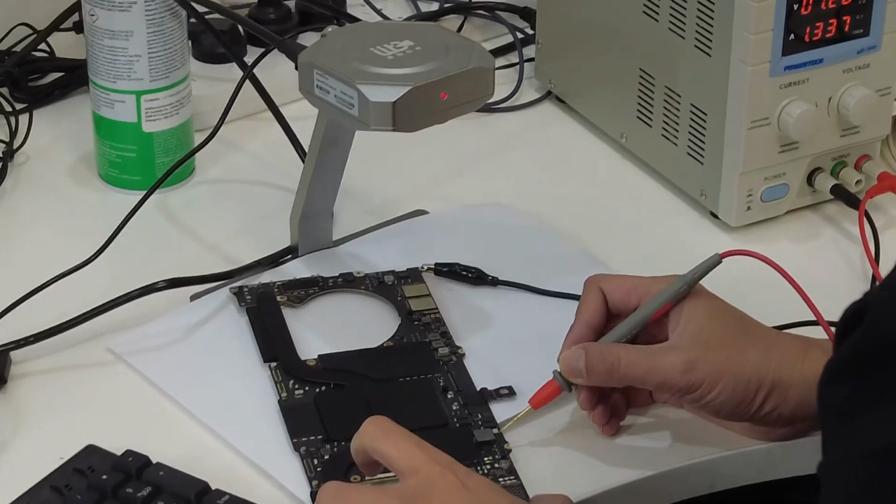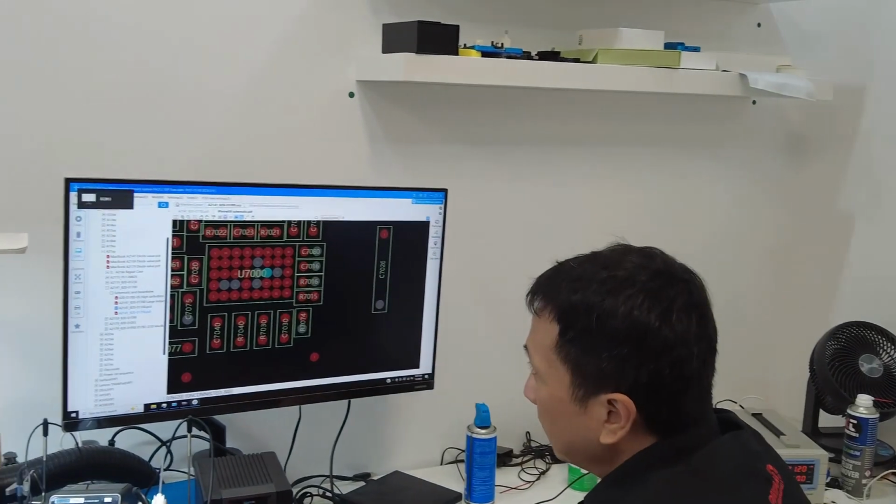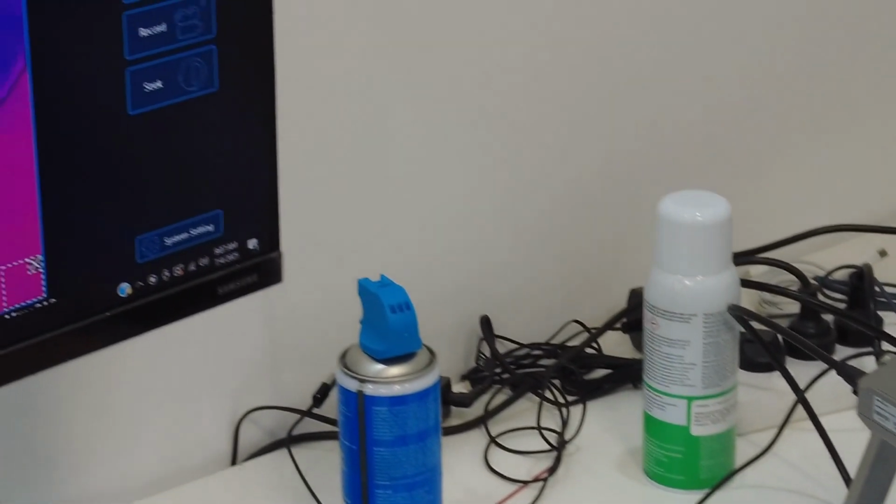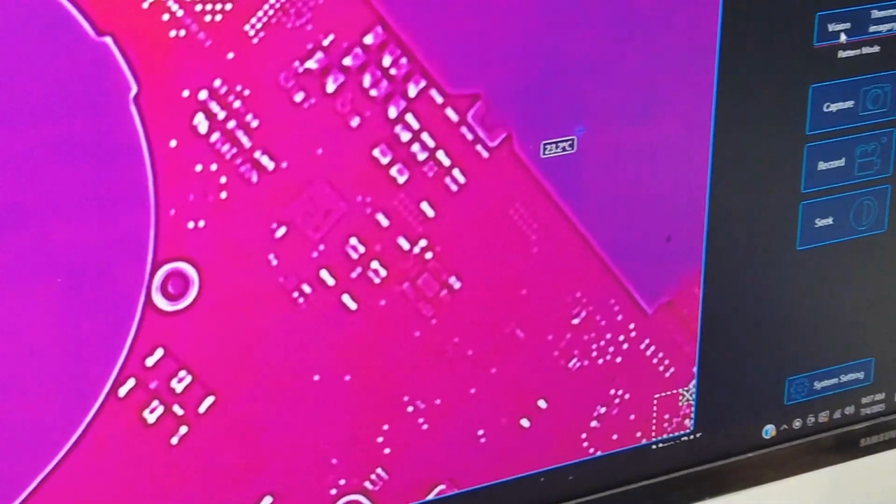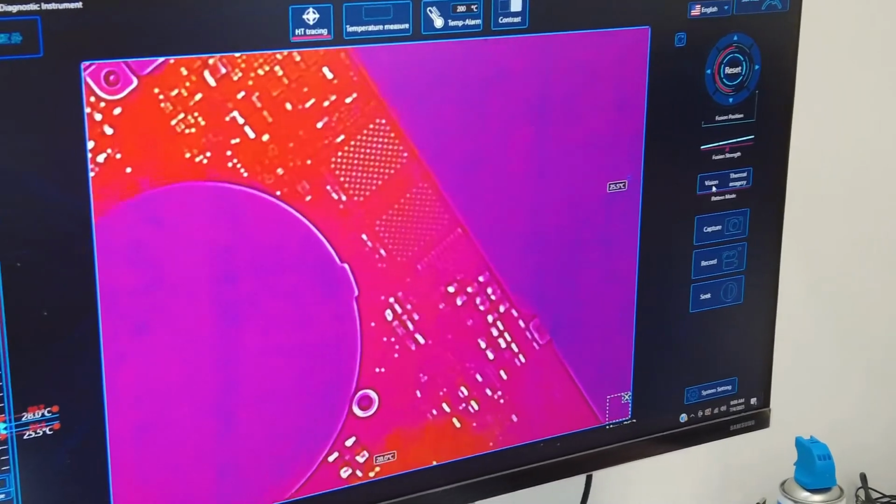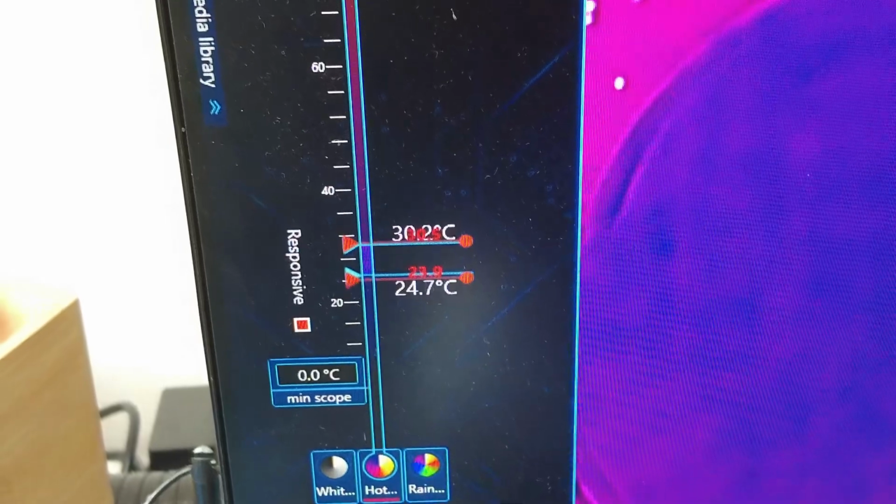He carefully injected 1 volt into the main power rail instead of the normal 12 volts. This technique is called voltage injection, and only experienced technicians know how to use it safely. As he monitored through the thermal camera, I watched the screen light up with heat signatures. There it was, one component glowing brighter than the rest.